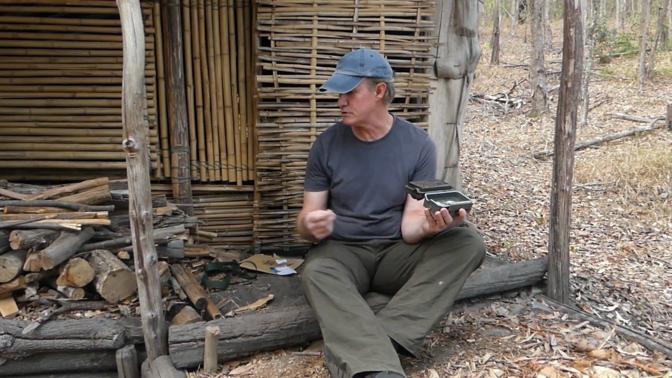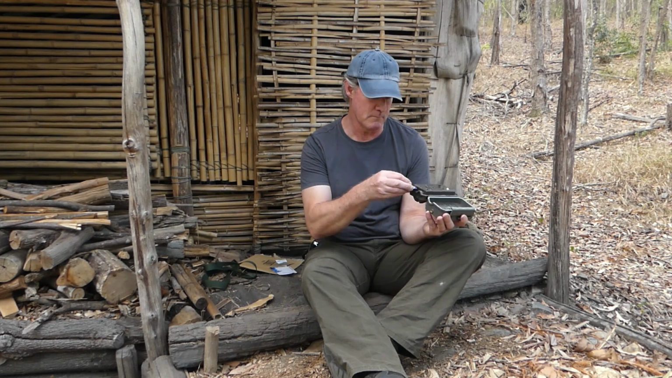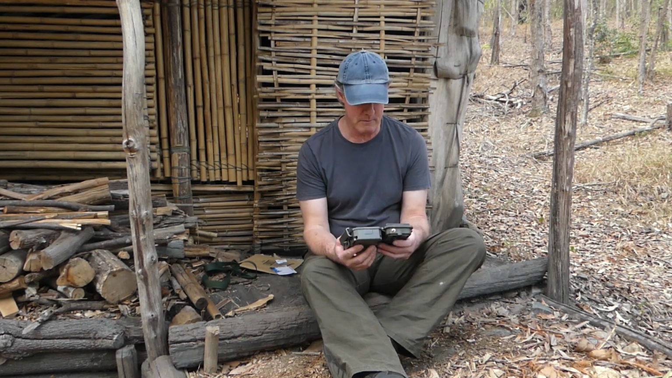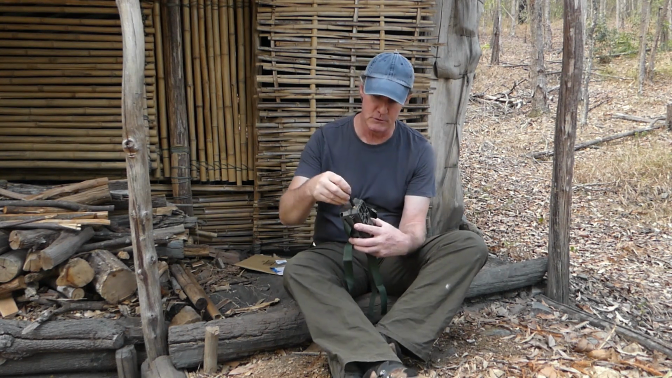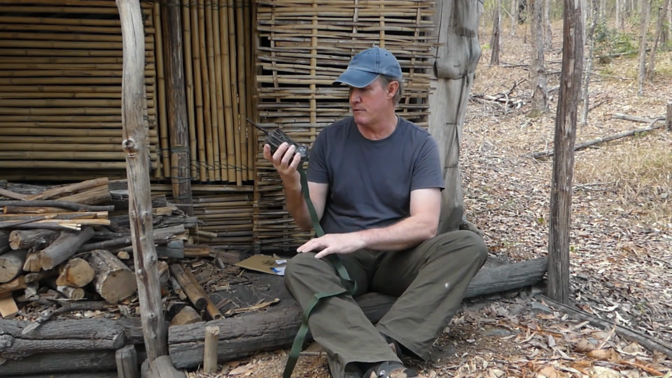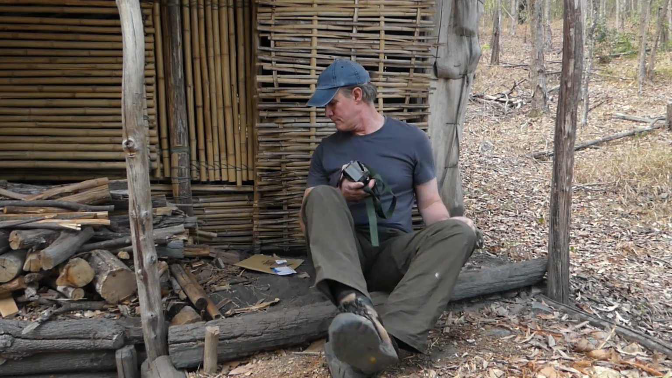So on the bottom you've got a USB outlet, which I showed you the cable when I unboxed this, and then beside that there's an SD slot. So I'll put that in. Alright, put it in, and I will turn this on and format it before I go and set it. I'm not using the Wi-Fi function on this thing, but I'm just going to screw this on just to stop any water getting in the top there. Right, take this thing up, find a game trail, and set it up, see what we end up with.